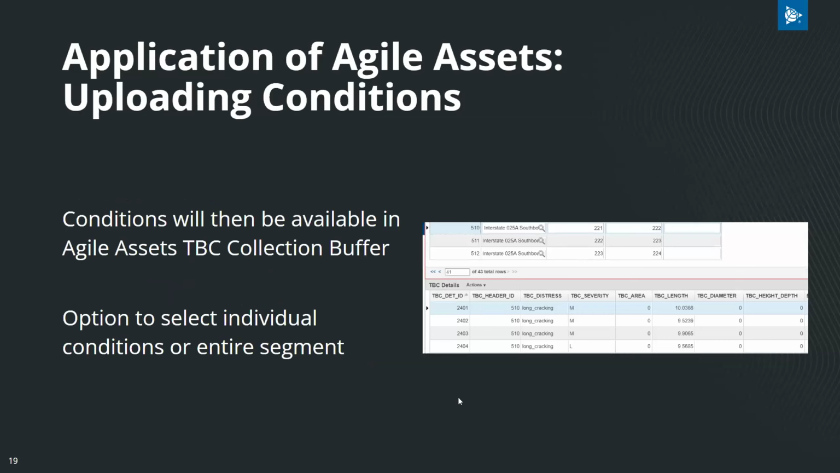Once PCI has been run, the conditions can be uploaded back into Agile Assets, where each condition and its associated metadata is stored in the segment defined within Agile Assets. If only certain extracted aspects are wanted back, the user will have the option to only push certain segments or conditions. Jonas will now show what this looks like in TBC.